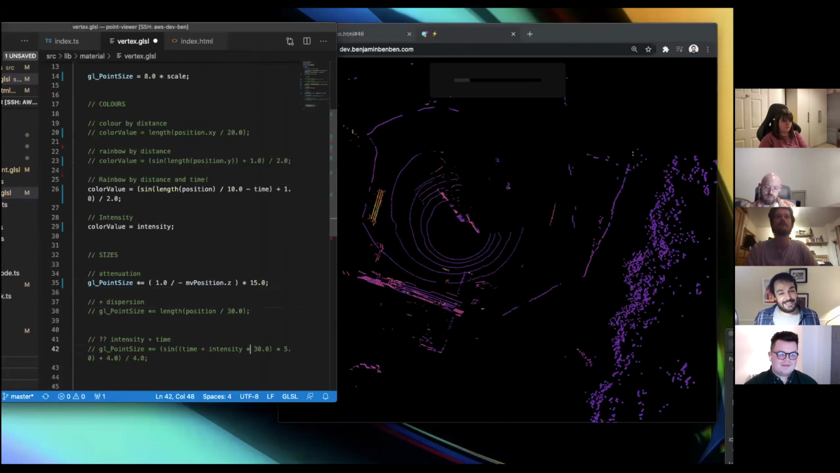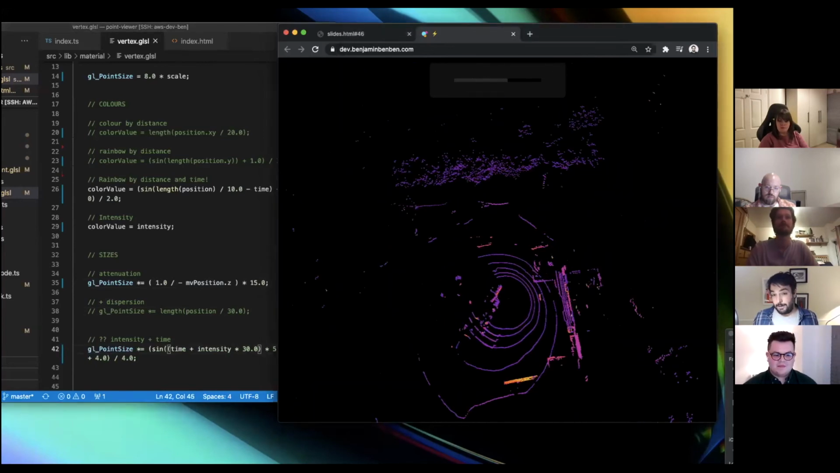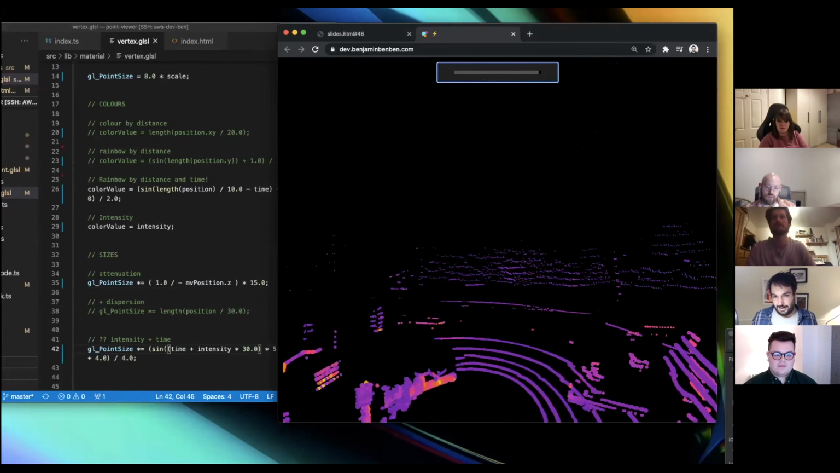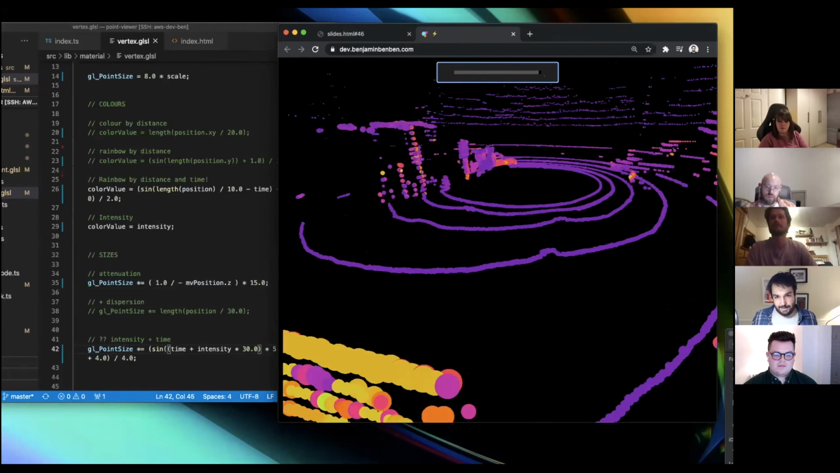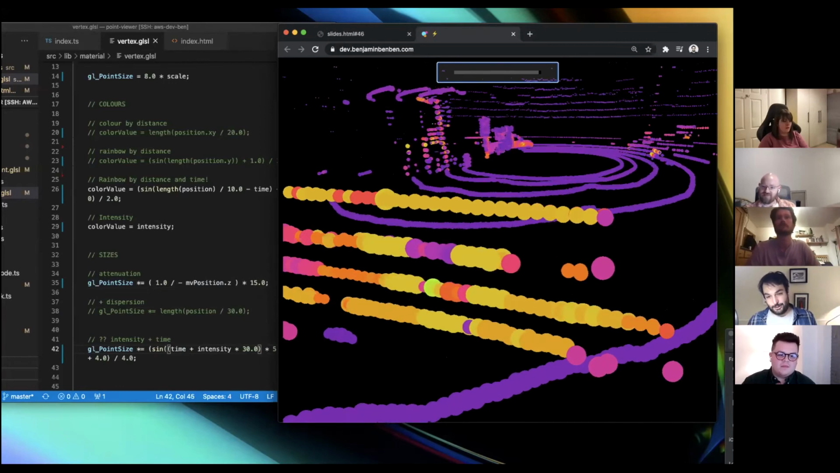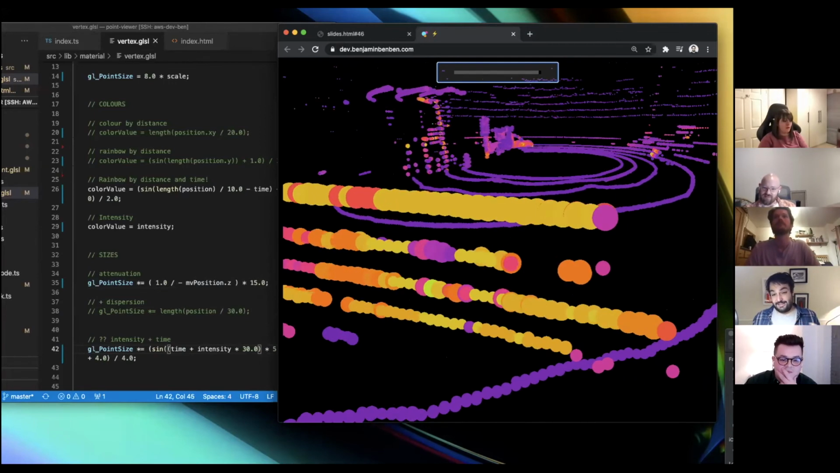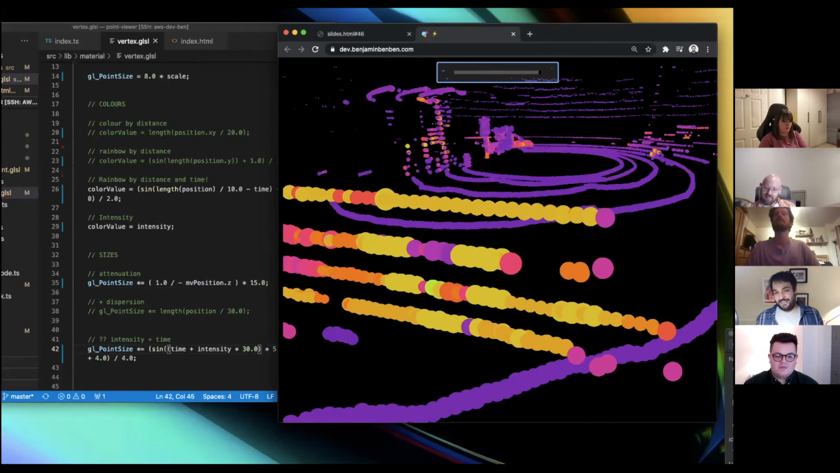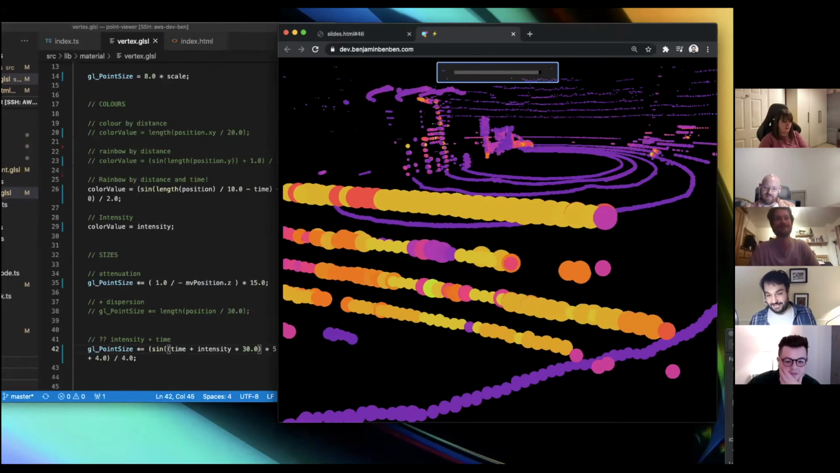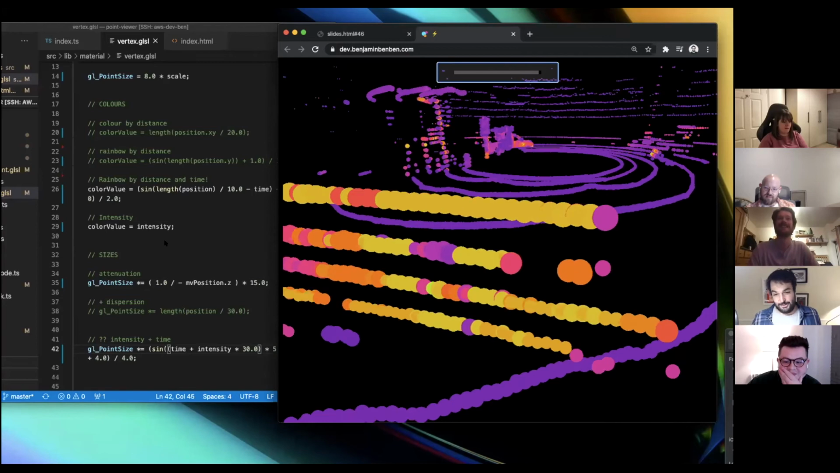And we can do this, which I really like. This one here is using time for the sizing. And what you get is an effect where particles pulsate as they're more reflective, right? So this pulsing gets faster as something reflects more, like a traffic sign or something like that, which is the most useless data visualization technique ever, just in case you're wondering.